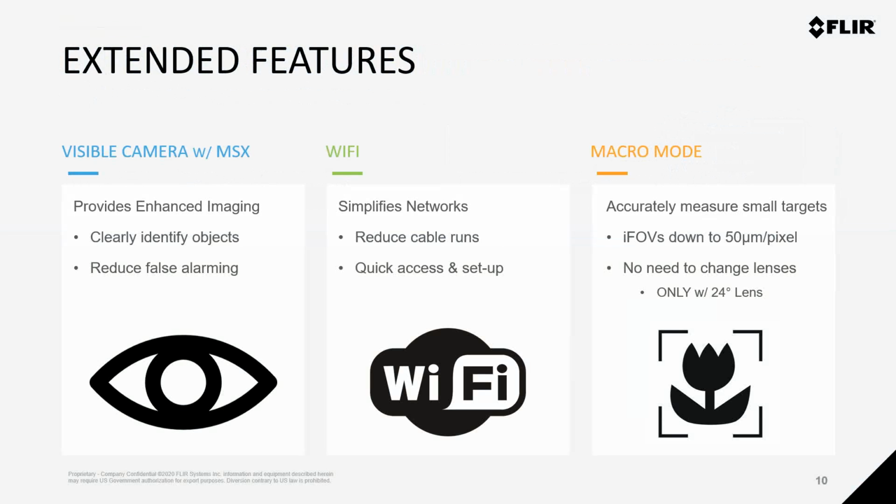So with these new uncooled A-series cameras, there's also a number of extended features available that further expand their capabilities. Whether you need a visible camera for real-time MSX imaging to clearly identify objects, or you want to reduce cabling by using radiometric data streaming over Wi-Fi, you can add these features to any of the new A-series cameras as needed for your application. We even added an option for FLIR macro mode to these cameras to help you accurately measure temperatures on very small targets.